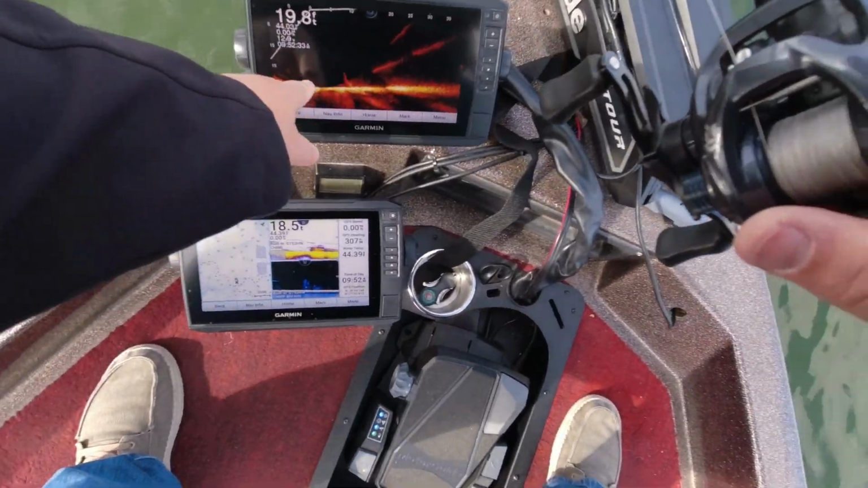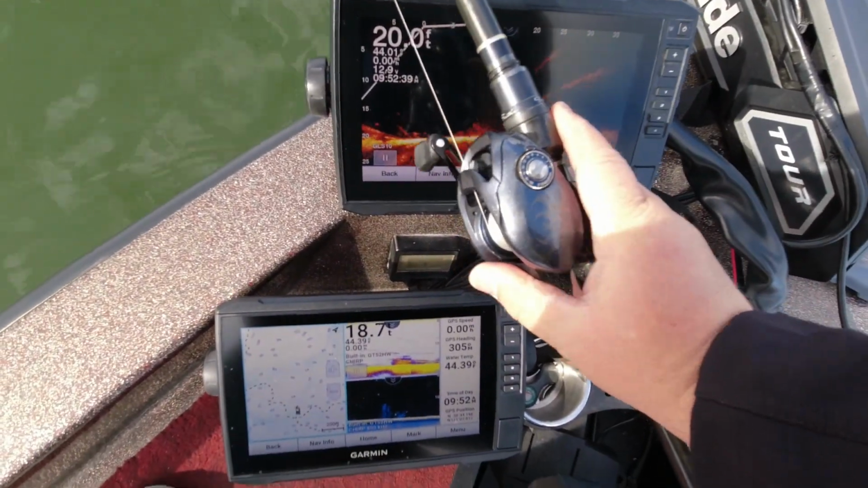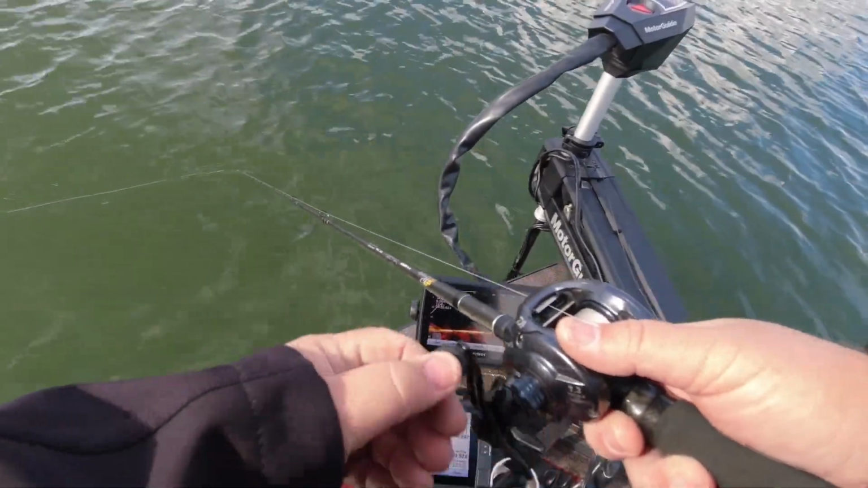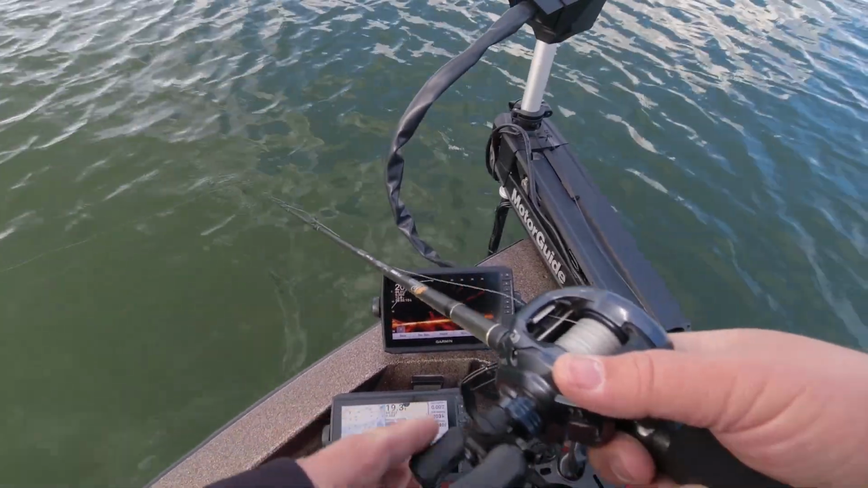Check this out. That right there is a fish. I've been watching it and it keeps swimming. You can see it moving right now. Hopefully you can see it moving. It's right there. Oh, this is crazy. That's a big one, man. Once you learn this thing, this is gonna be insane.